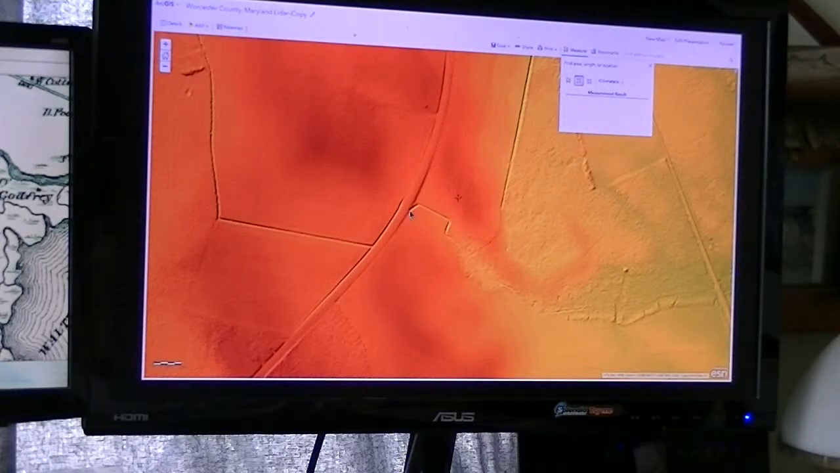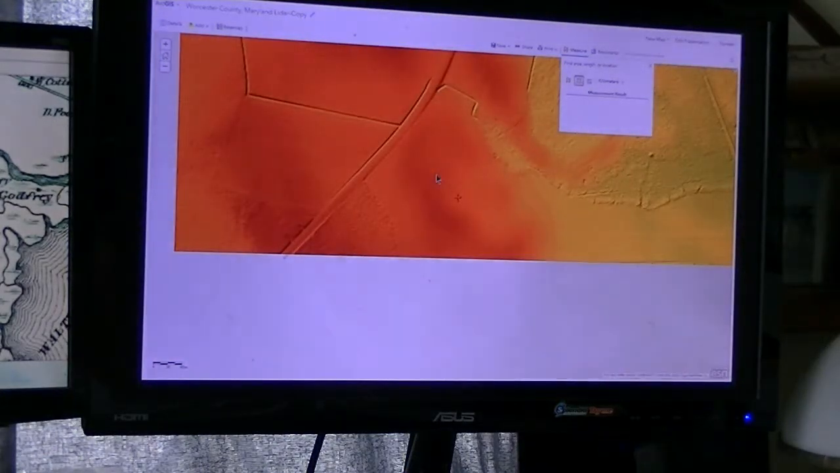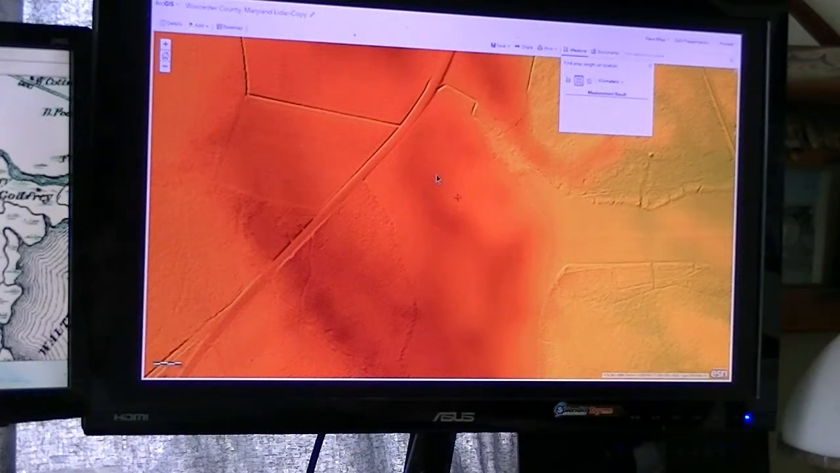on the Lidar imaging, I know this ditch, I've seen it. This one as well, going down the other side of the road. So we'll keep moving down until we see something that resembles the other map.